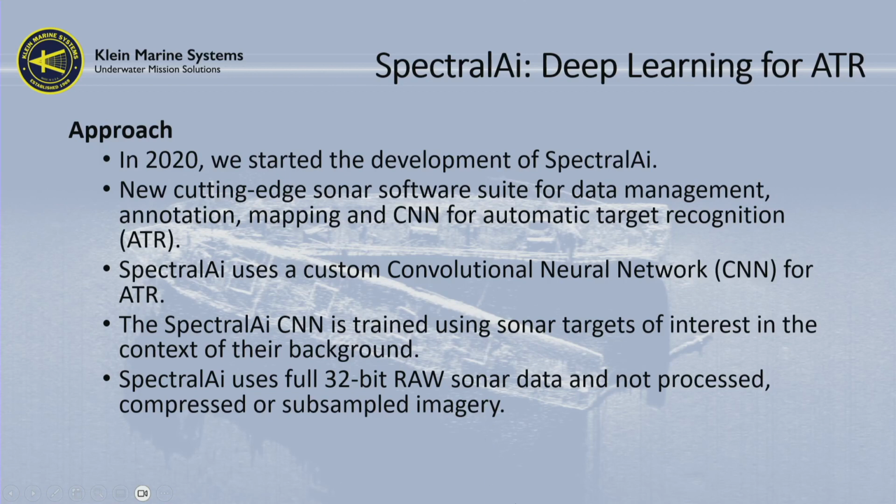Let's say you've collected a whole lot of historical targets and you digitized them in Sonar Pro. We're able to take all those historical targets from projects you've done years and years ago and pull them into the artificial intelligence as well. The real difference between our system and any of the other systems is that we use raw 32-bit sonar data. We don't use pictures, we don't use imagery.